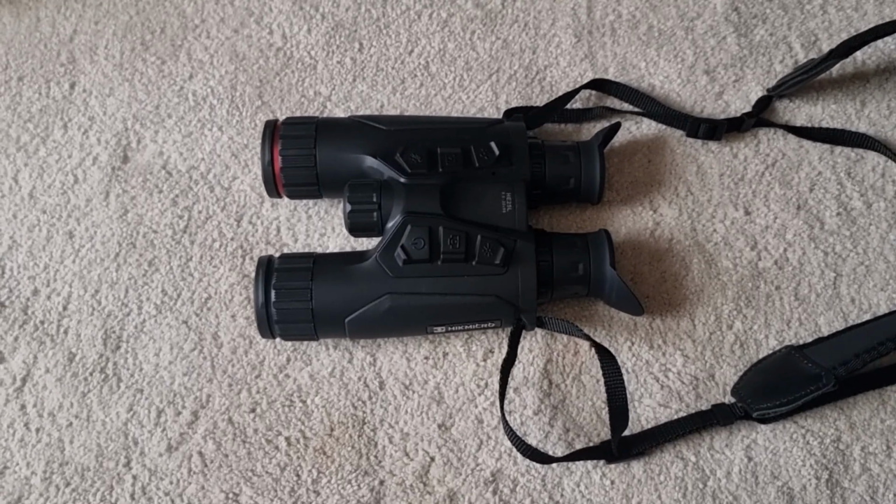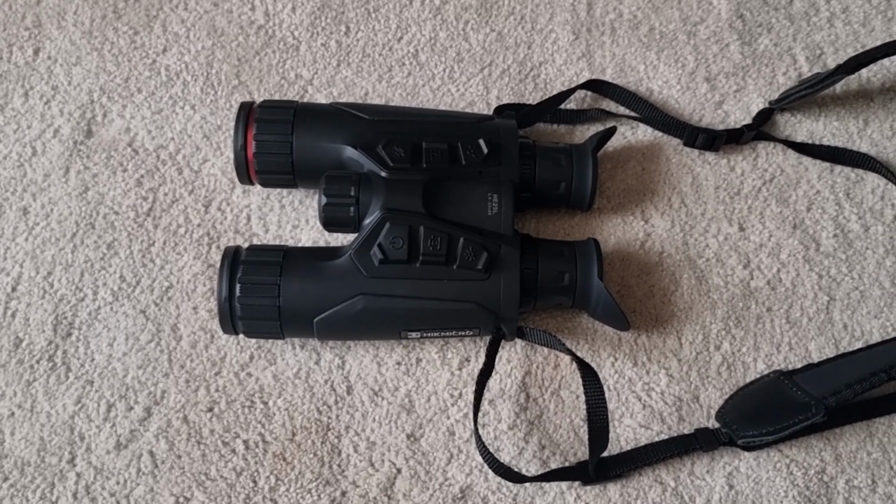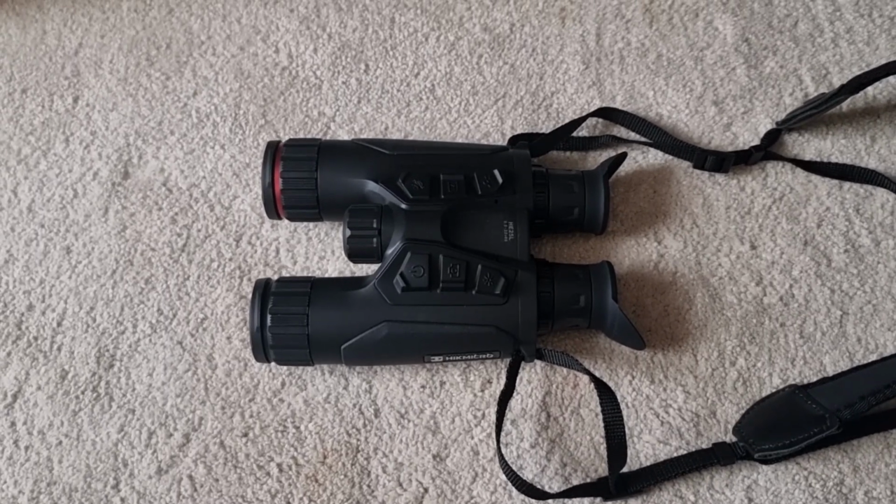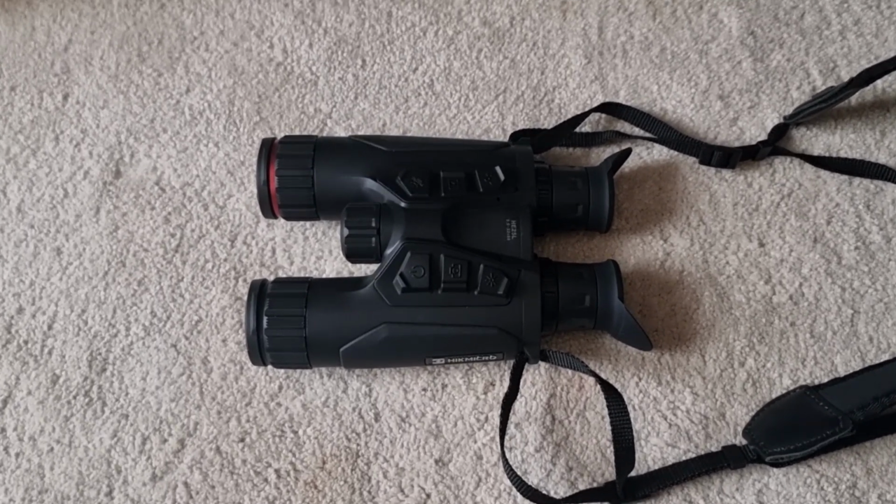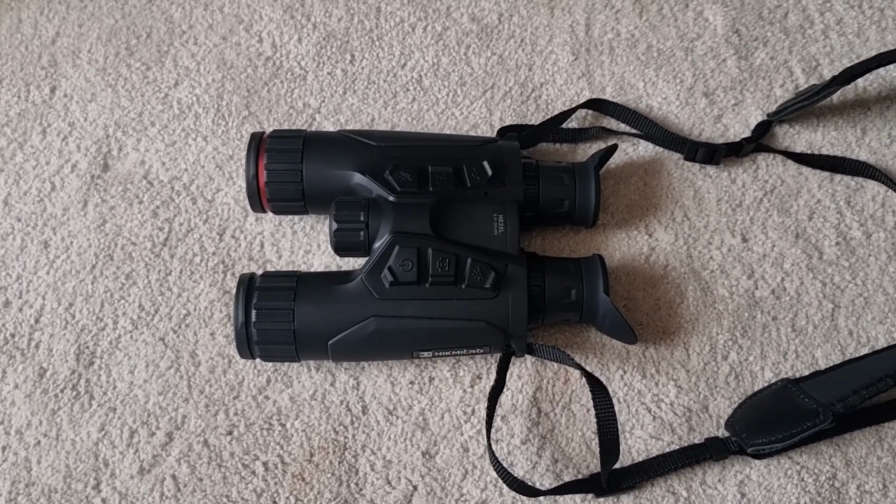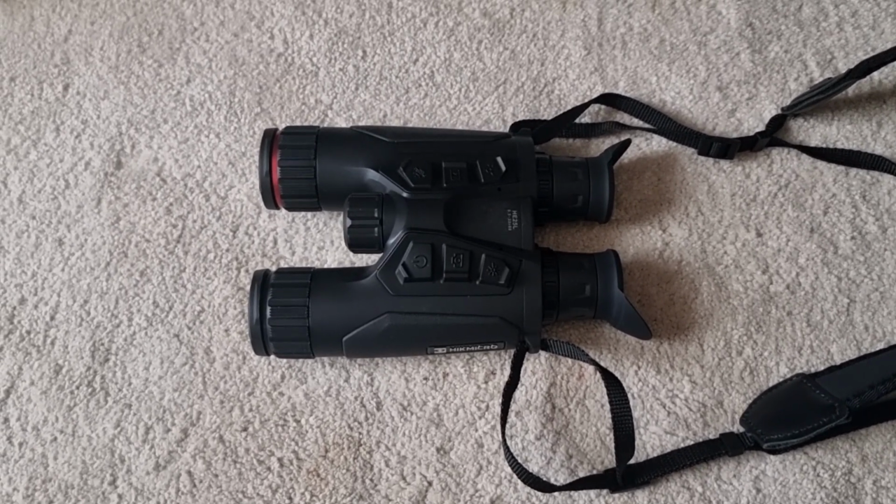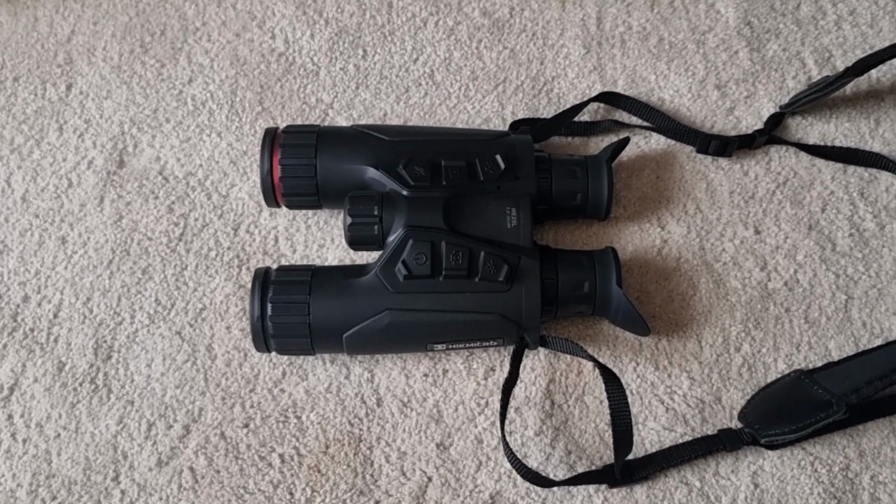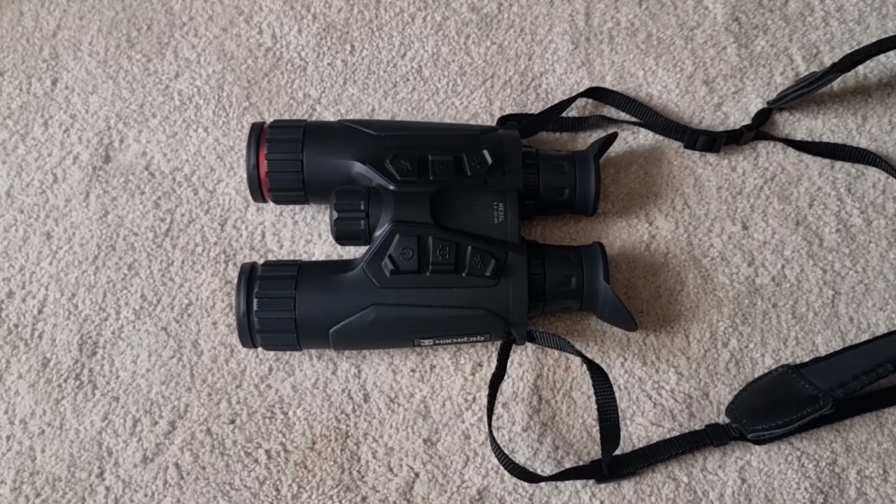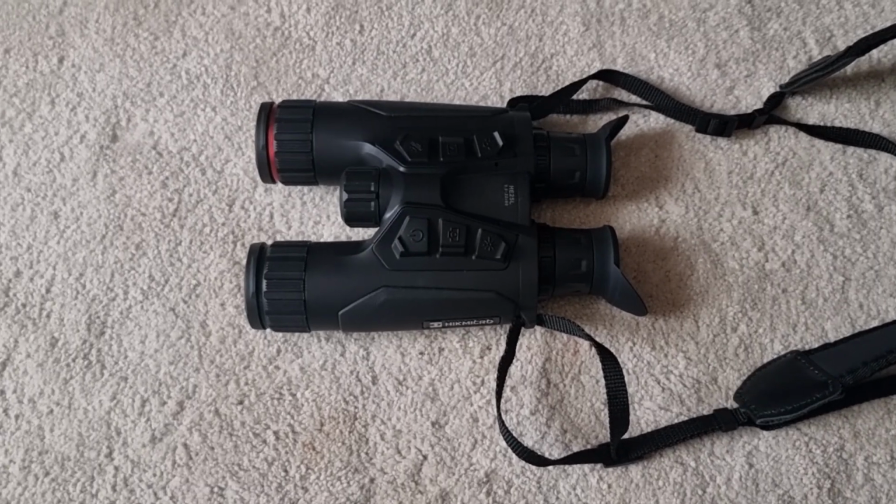Now, if your laser rangefinder is mounted on your rifle, the problem you have is that you have to continually mount your rifle and hold it steady while you operate the laser rangefinder, and this can be a little bit tiring and a little bit awkward, especially if it's a windy night. So it can be a bit of a pain in the backside, and I must admit I've never been an overly big fan of laser rangefinders attached to the actual sight itself. It's okay if you're shooting off tripods or from a fixed position, shooting from inside your car or out the back of a pickup or whatever. Then that's fine because you're static, nice and stable, and you can take your time to do it right.